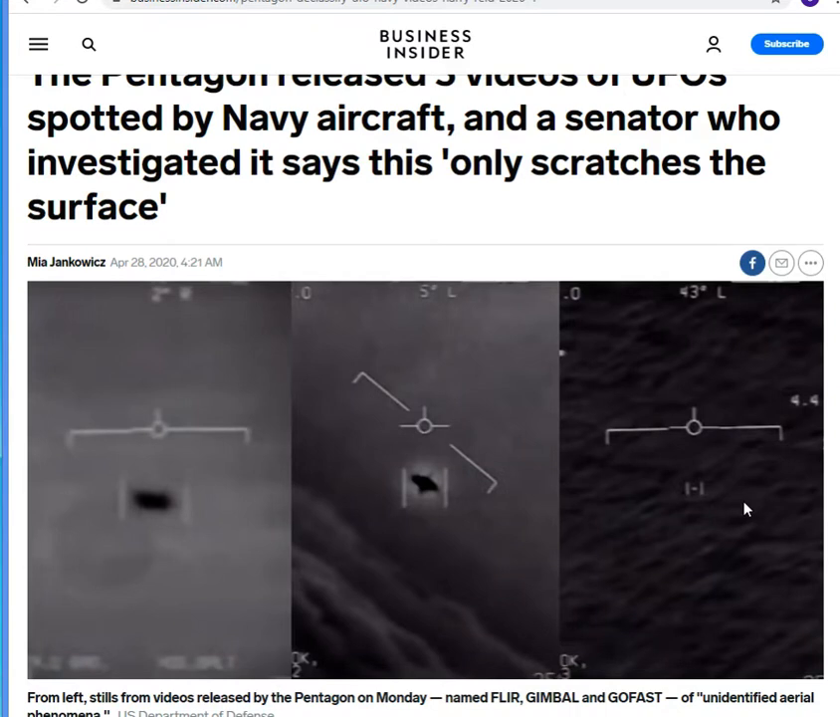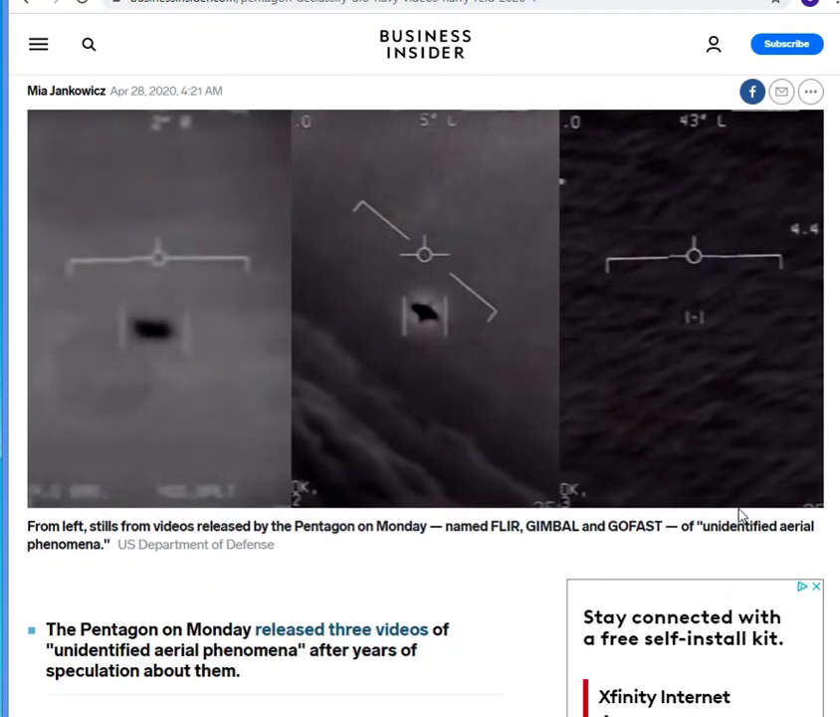I don't see anything in the video, or I haven't been able to find anything that gives an estimate of how quick it's traveling. They do say something about it's traveling against the wind, and the wind is going at 120 knots. But they don't really give us an idea. But based on just watching the video, it does look like it could be traveling somewhere in the range that these hypersonic missiles are capable of.